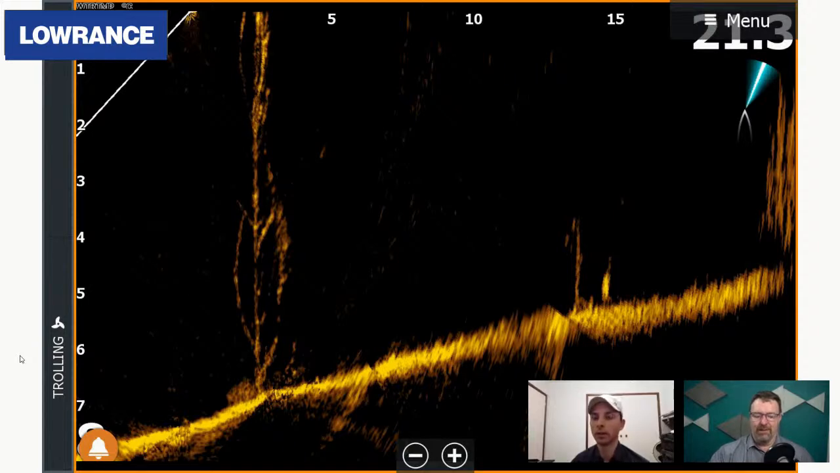And again, one of the great things about the active target, isn't it? Because previously you wouldn't have known whether that was a fish. Once you've put the active target on it, if it moves, you can see that movement, you can see the shape of the fish, and suddenly you can be pretty confident of what you're casting at.